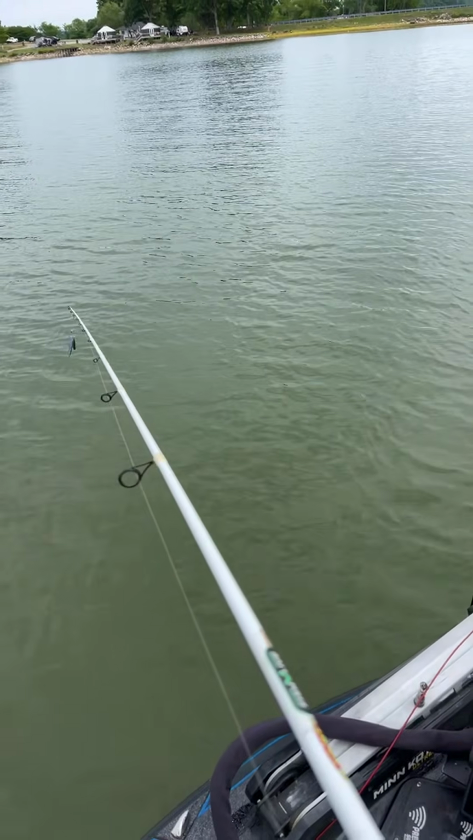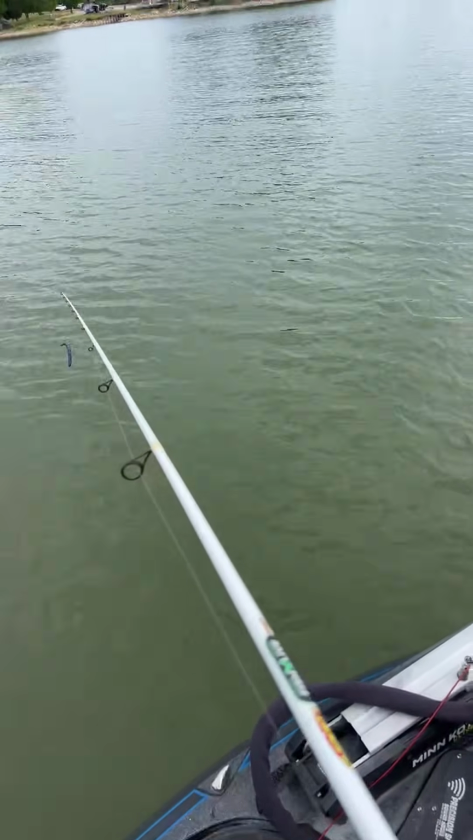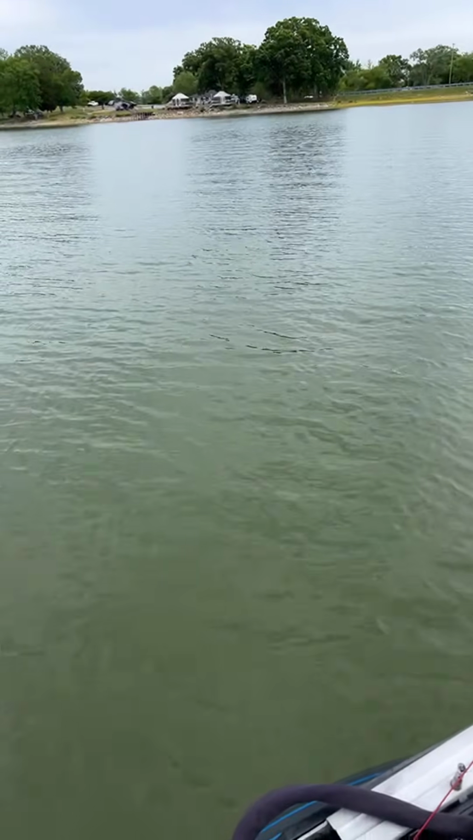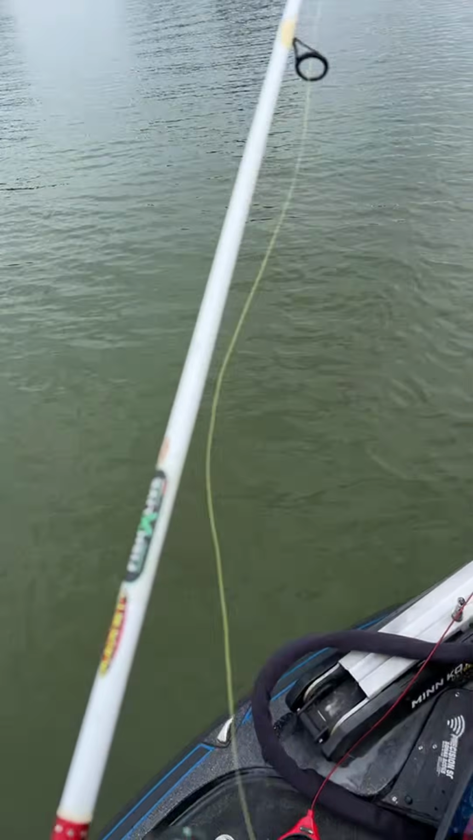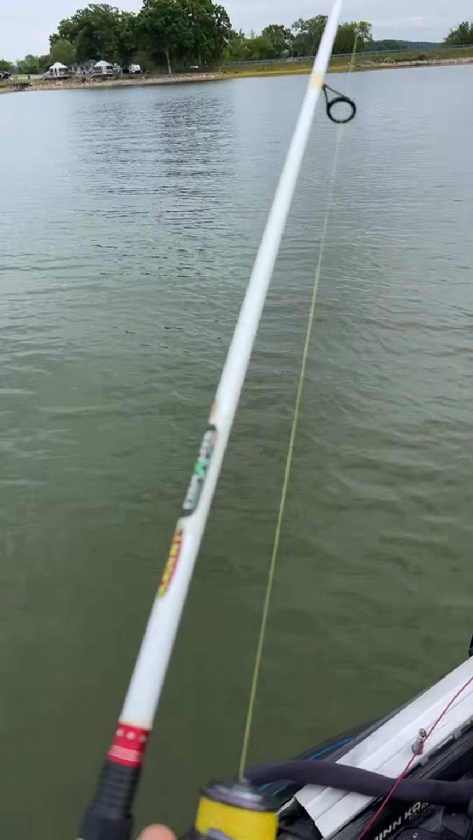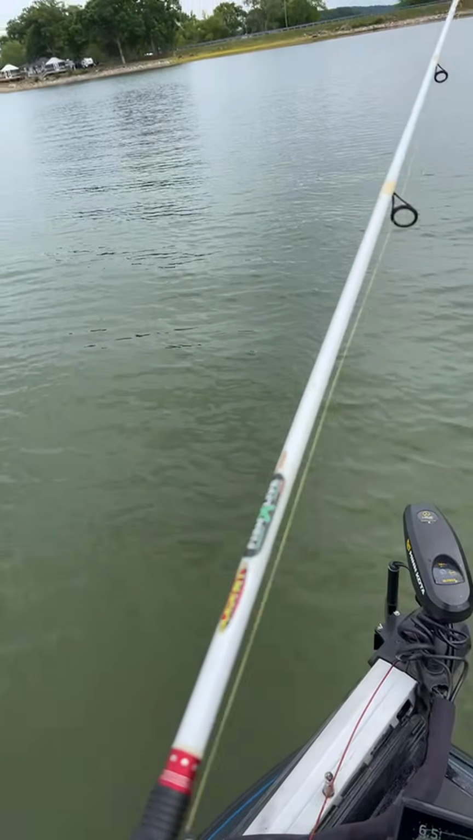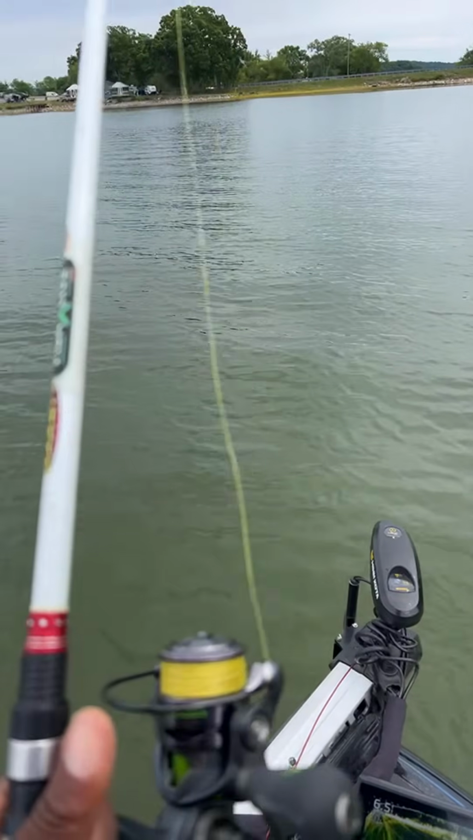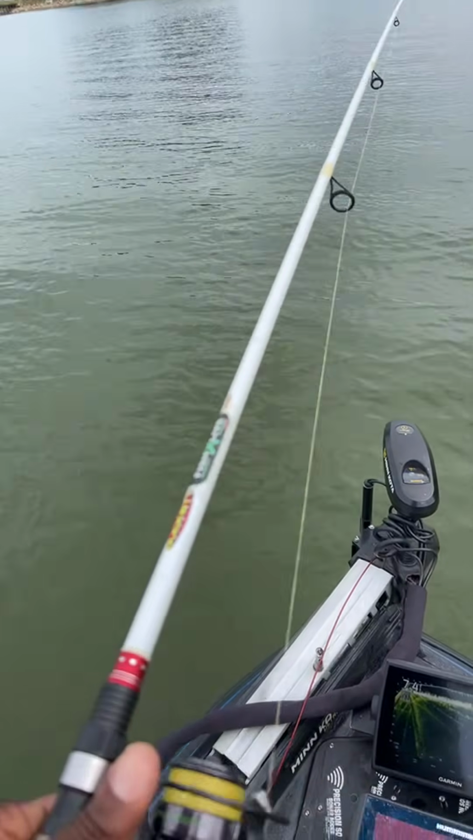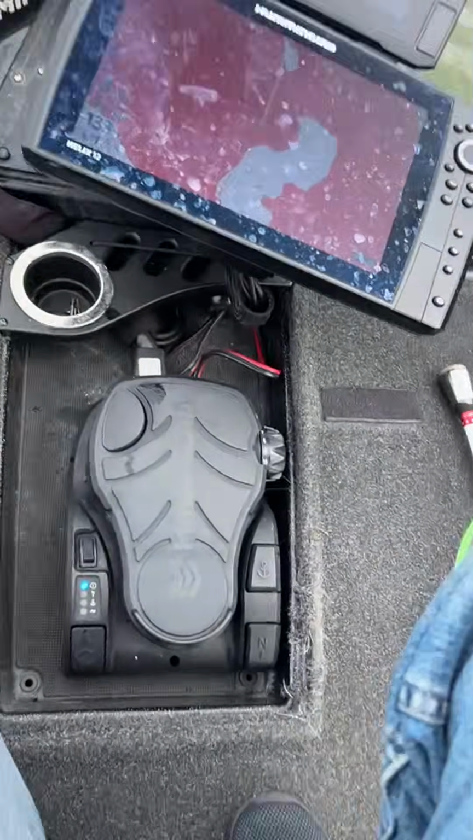So I caught one smallmouth today, guys. We got one smallie in the boat. All right, let's get back to some moving baits.